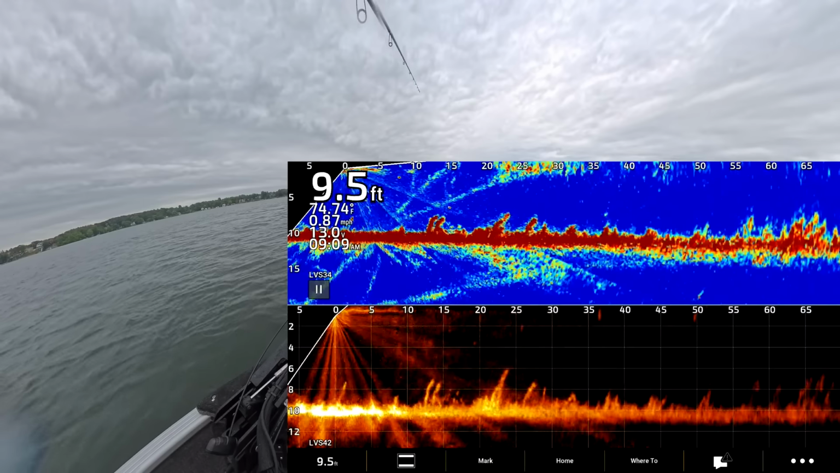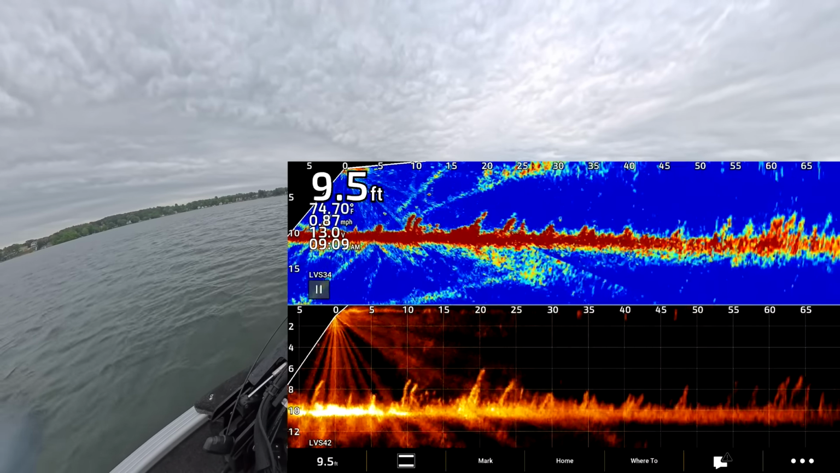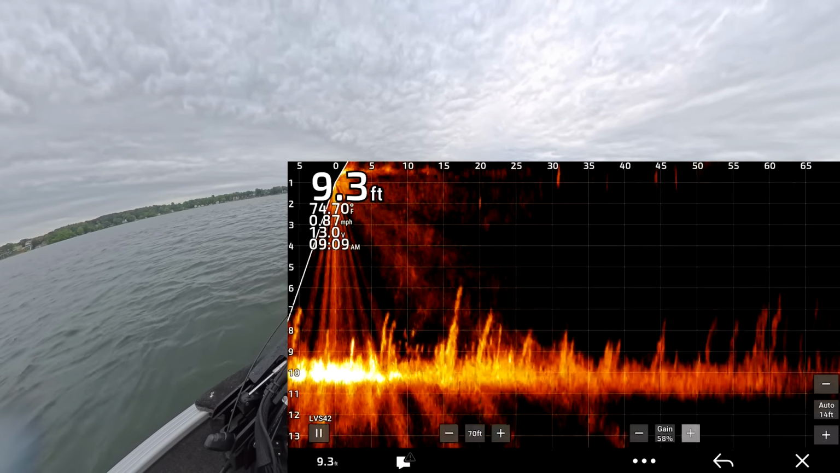So I turn my gain down, I can barely see my jig on the 42 now.